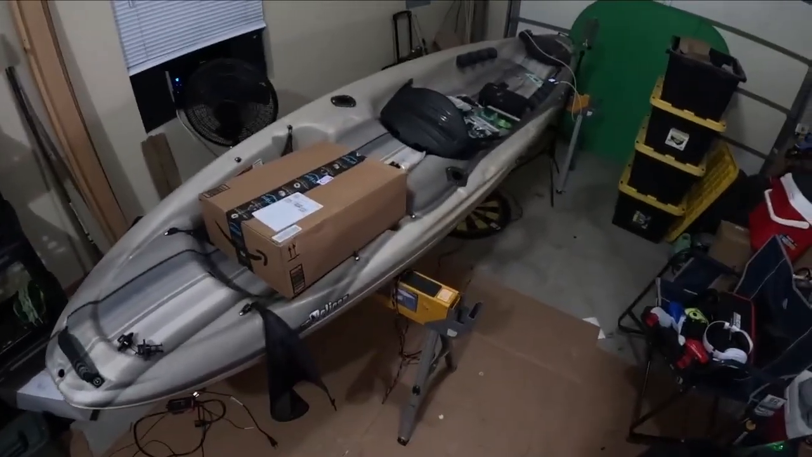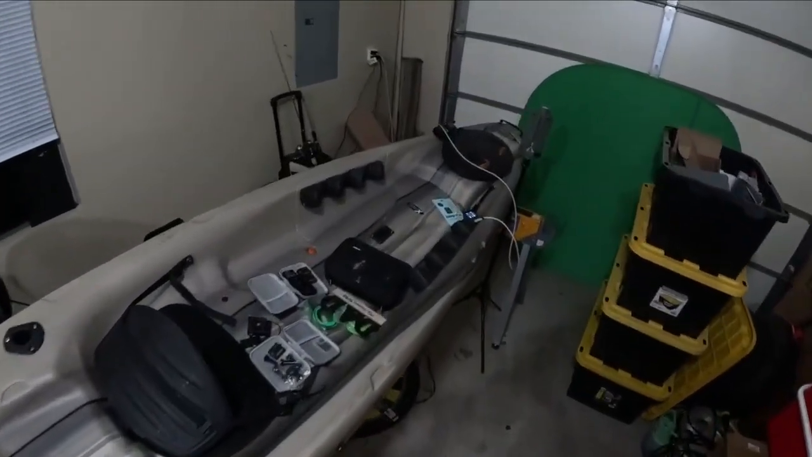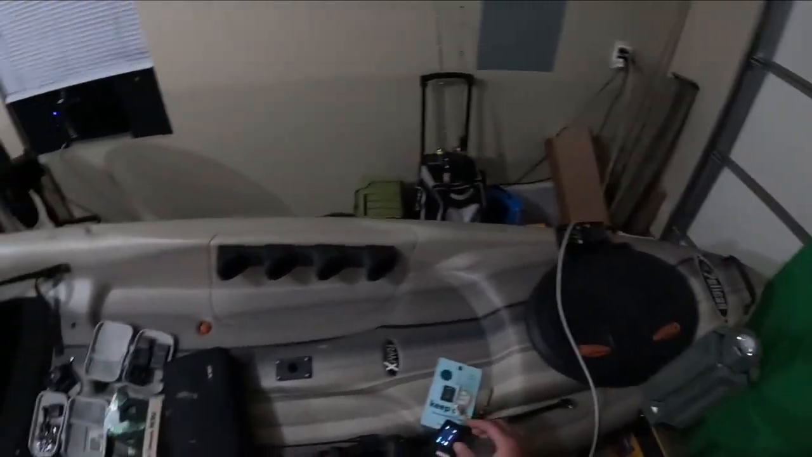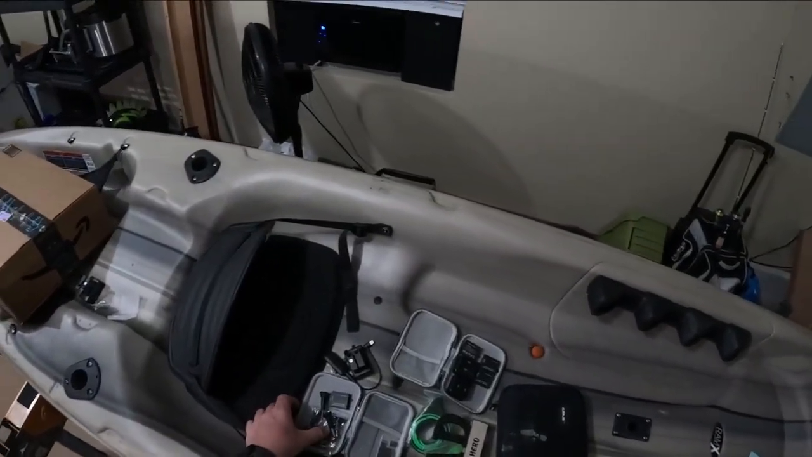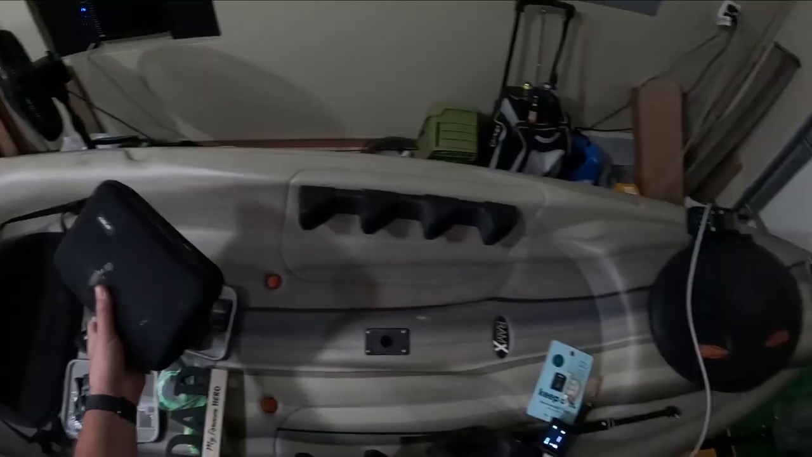This is my garage, kind of still moving in, but also getting some stuff out of here. And then this is the bread and butter for now. Eventually, hopefully, I'm gonna upgrade my kayak to a new, more fishing kayak.